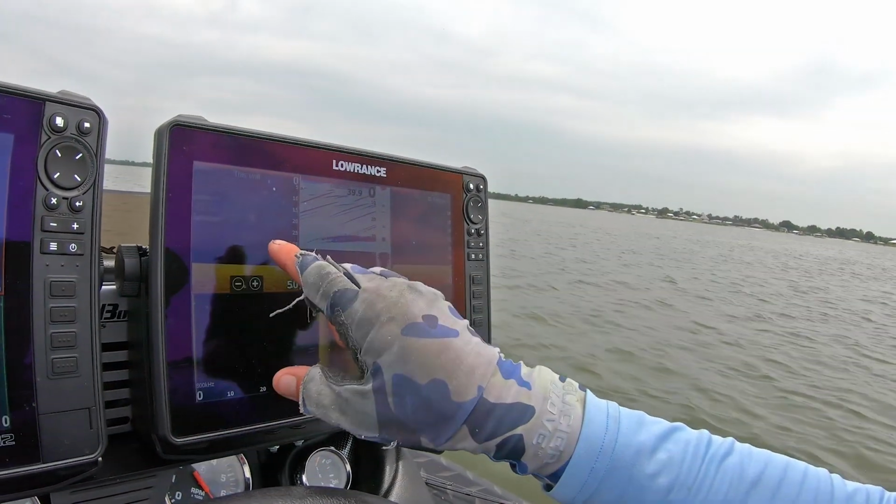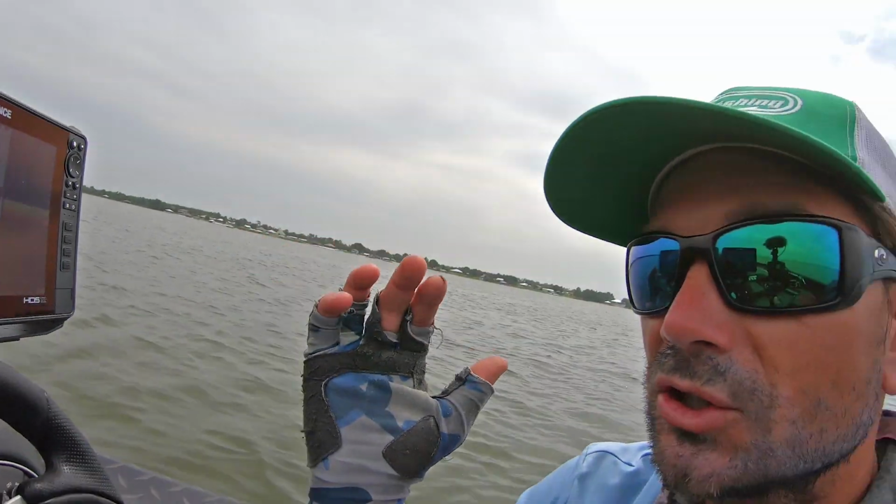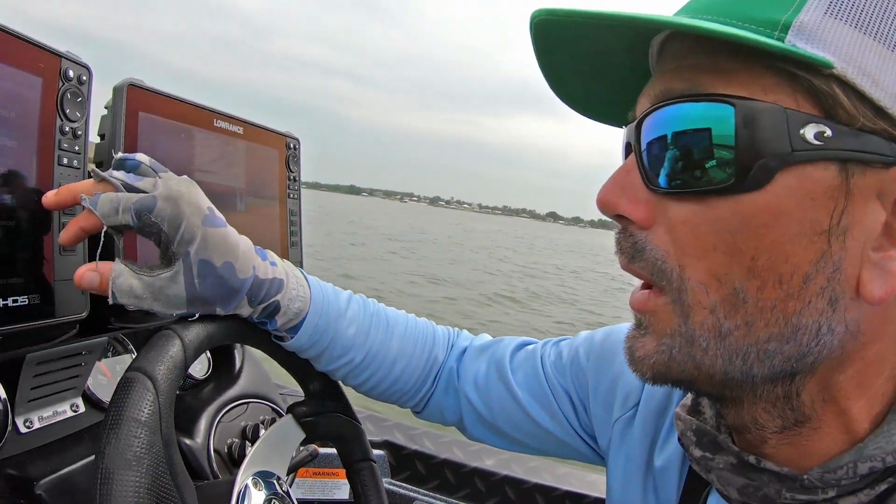We're going to look at how much of a difference the color palette you choose on your downscan or your side scan makes in what you're seeing. And you're going to see the reason why I always have that red yellow, because they show different stuff, dude. And the more information you have, the more efficient and the more detail oriented you can be. So let's get idling. Let's start with the palette that I've been playing with.